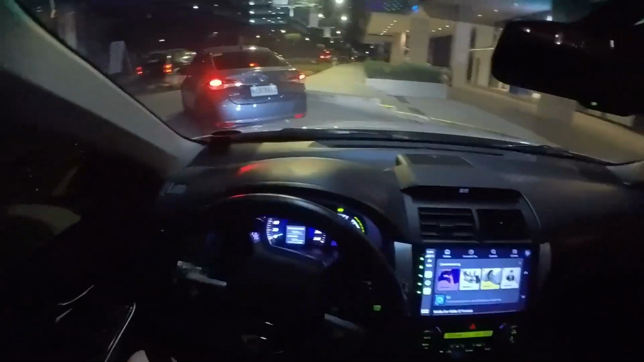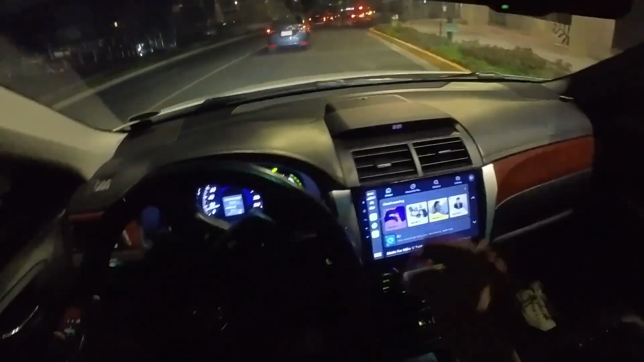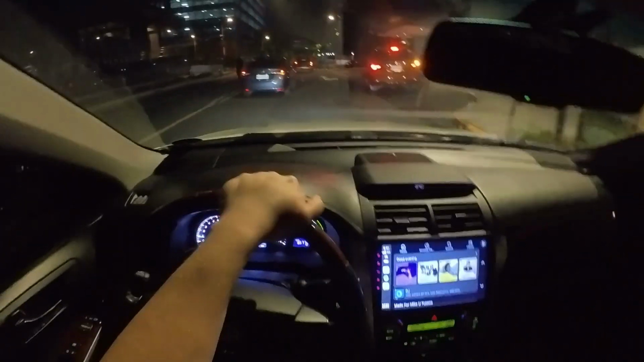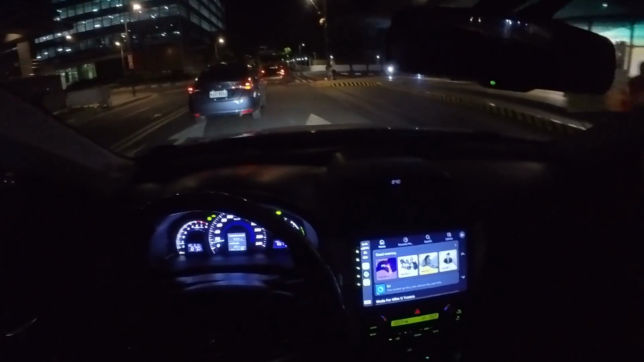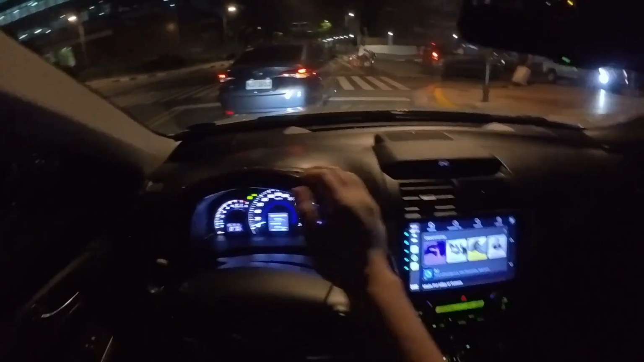Okay guys, so let's continue this POV night drive of this XV50 3.5 V6. A lot of you request about this car and basically why I purchased it. So I have two vlogs about this Camry. Like I said before, I had two generations below this, which is the XV30 and XV40. And what's the reason? The main reason is I wanted a V6 Camry talaga.